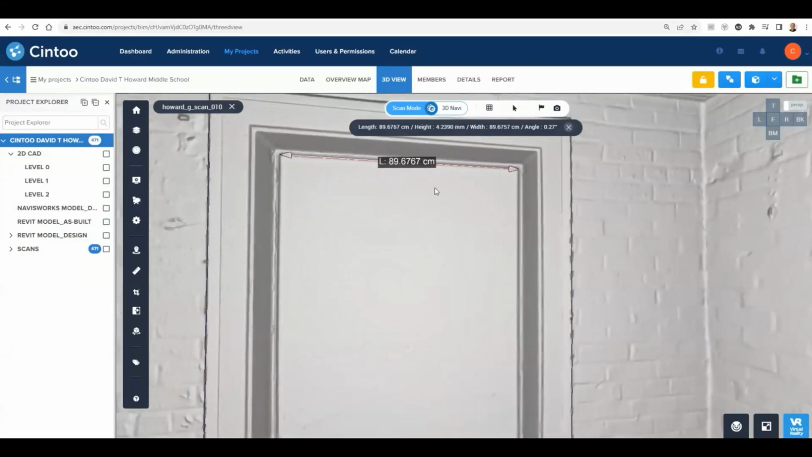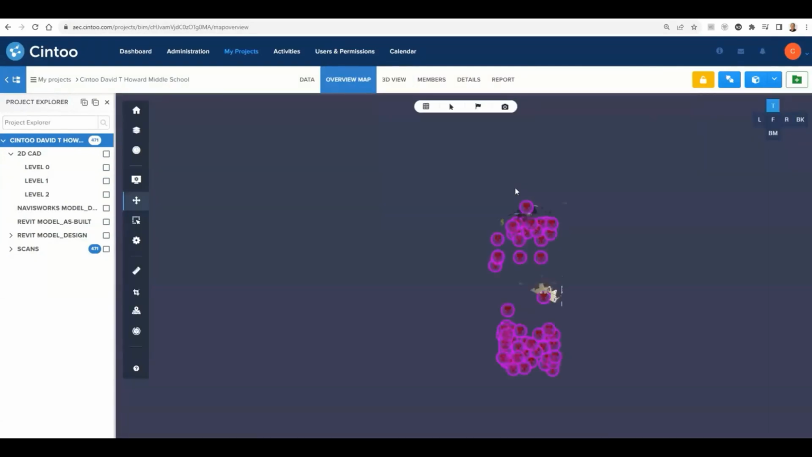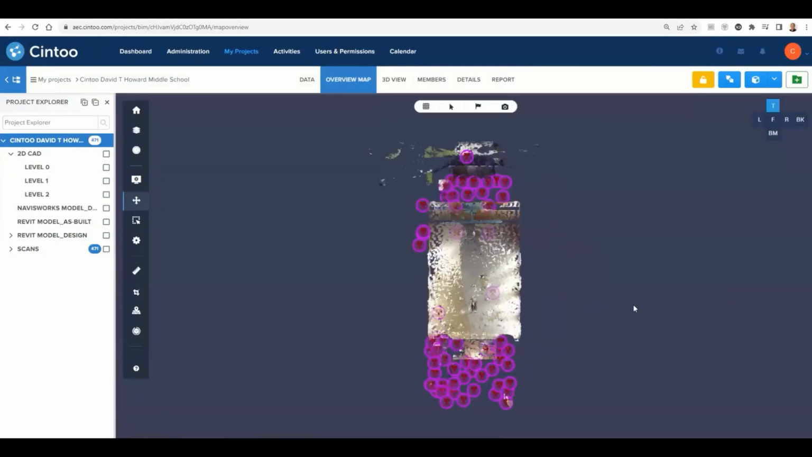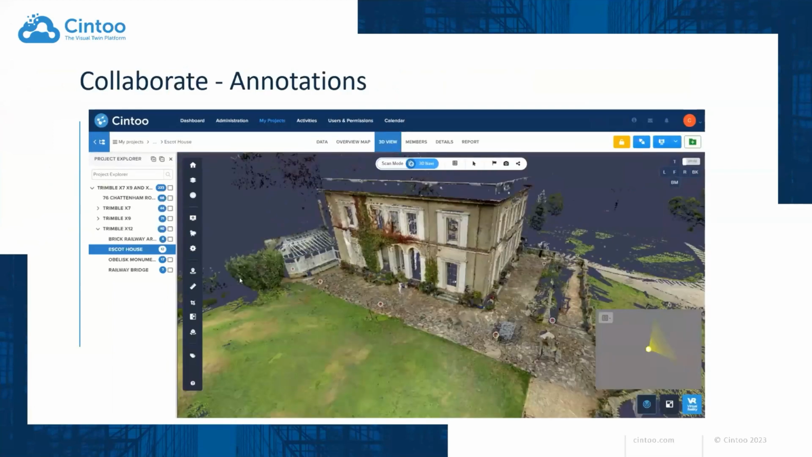You have viewpoints, different rendering modes, 3D Navisworks models, as-built Revit models, and just about 500 scans, which is actually not that much in the world of Cintoo. Cintoo has customers that have upwards of 20,000 plus scans within the same project. But this project can be shared over a link to anyone on the planet, to be opened and reviewed by any compatible browser on your computers or tablets or mobile phones.